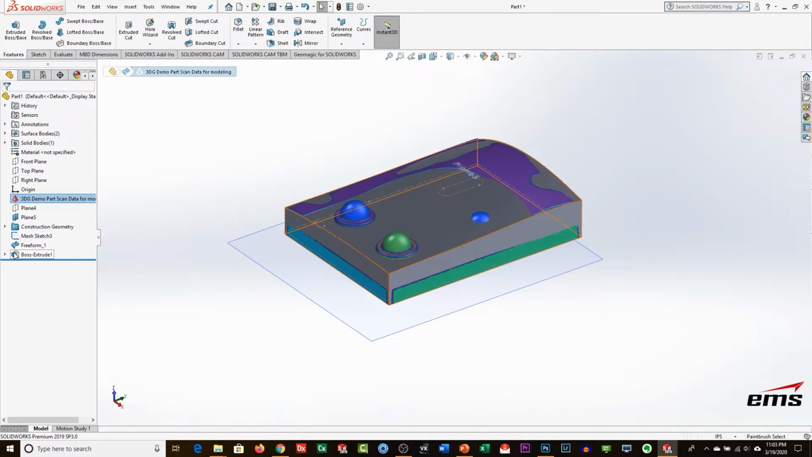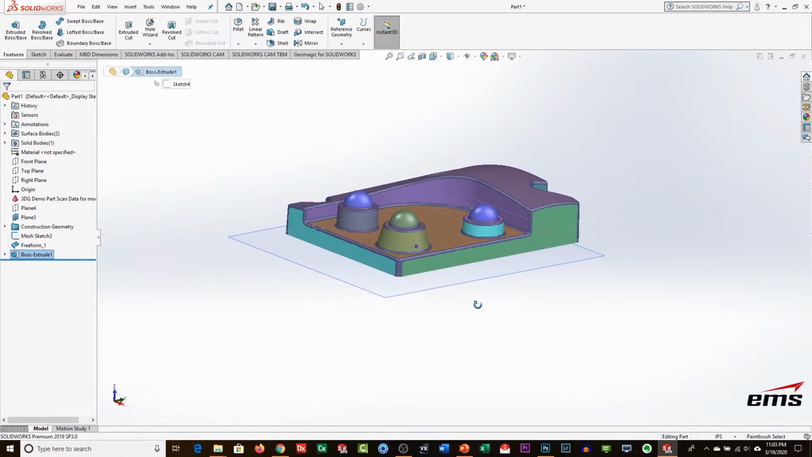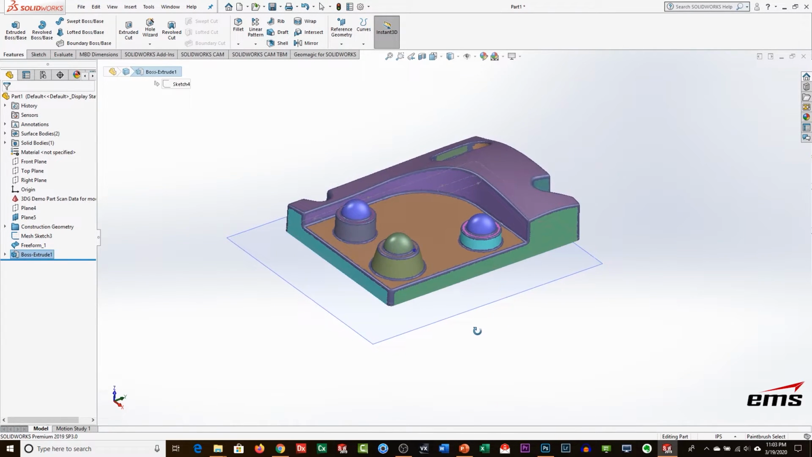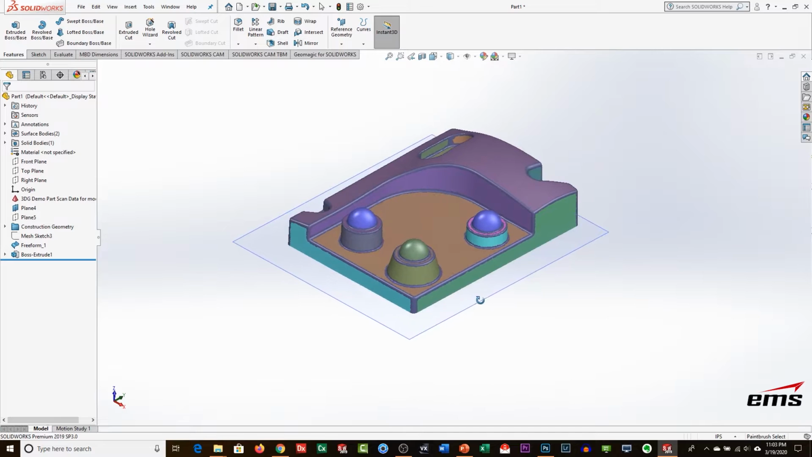Let's go ahead and hide our main solid body there, and let's look at doing our next sketch. So we'll want plane 4 back on. I'll turn plane 5 off, and let's turn some of this stuff off too. There we go. So that's the plane that sits up here.